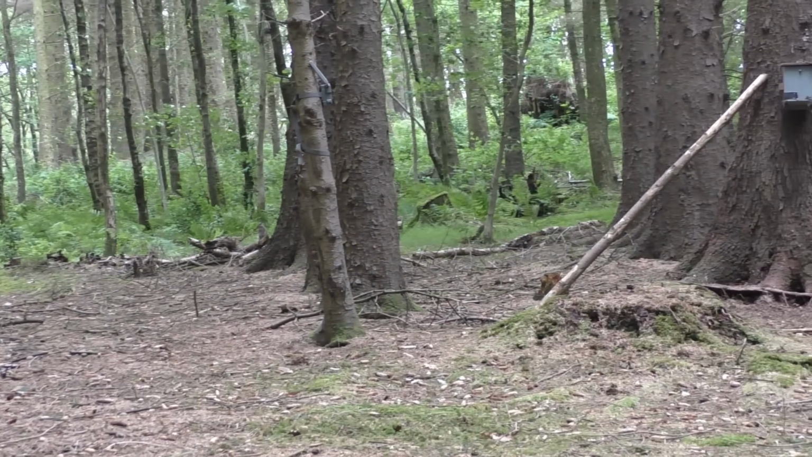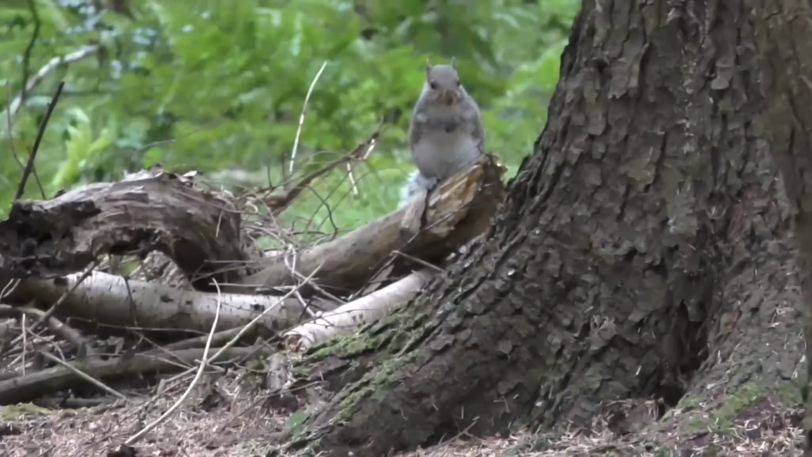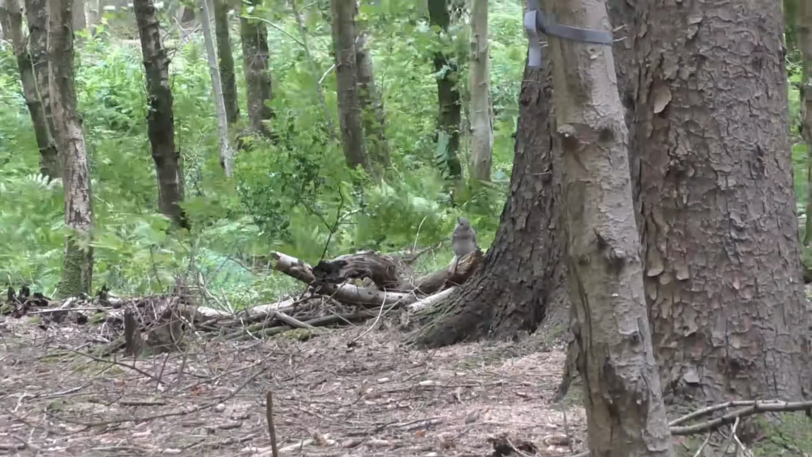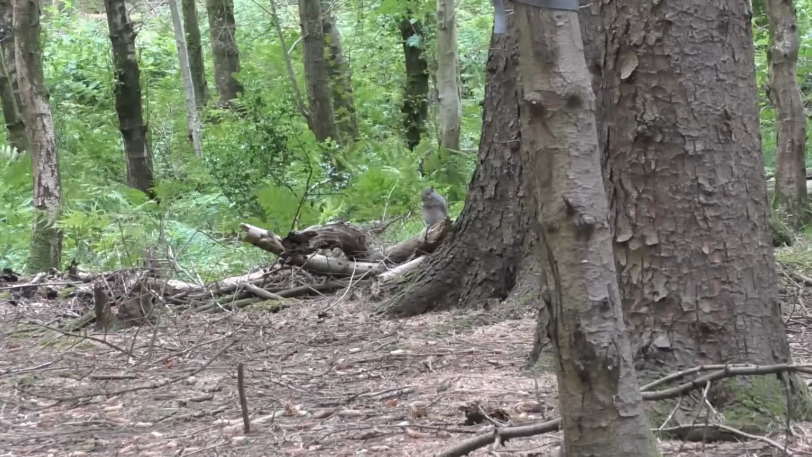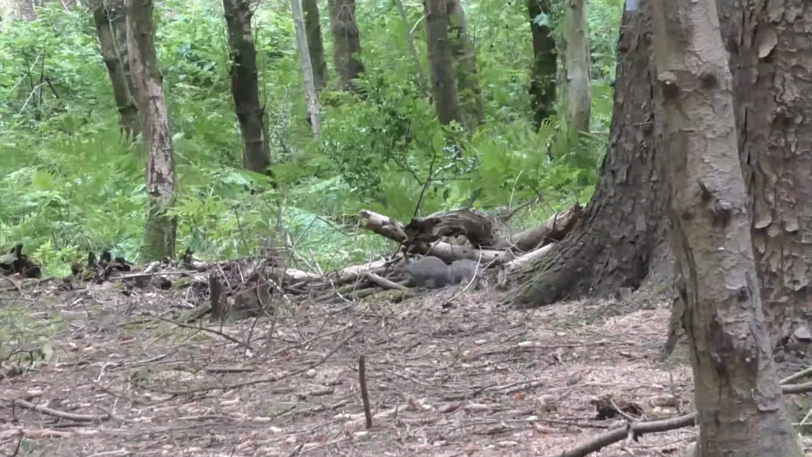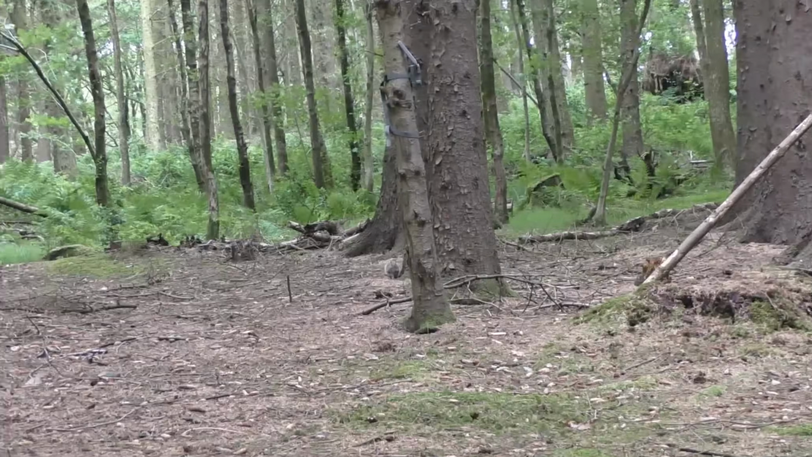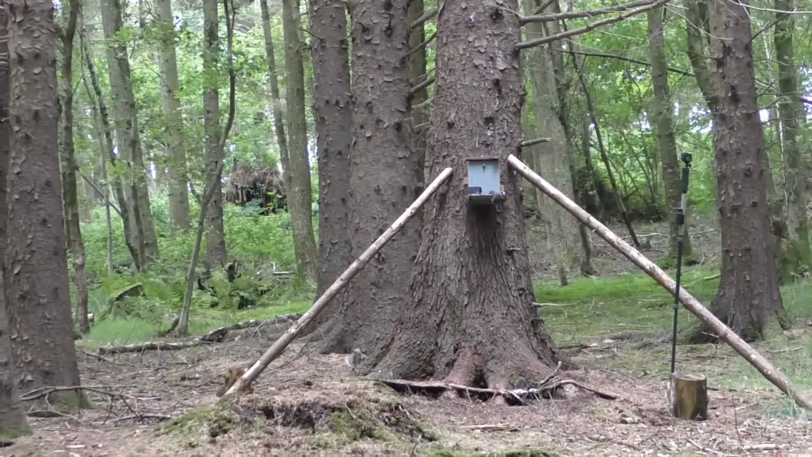Now this is the exact reason why I like shooting squirrels. It's exactly the same as fishing. You can wait around for a long time and then all of a sudden you just spot a little bit of movement. And then you do start getting a little bit excited as a squirrel starts to come in. So I can happily sit here for hours, and to be honest, I actually do.